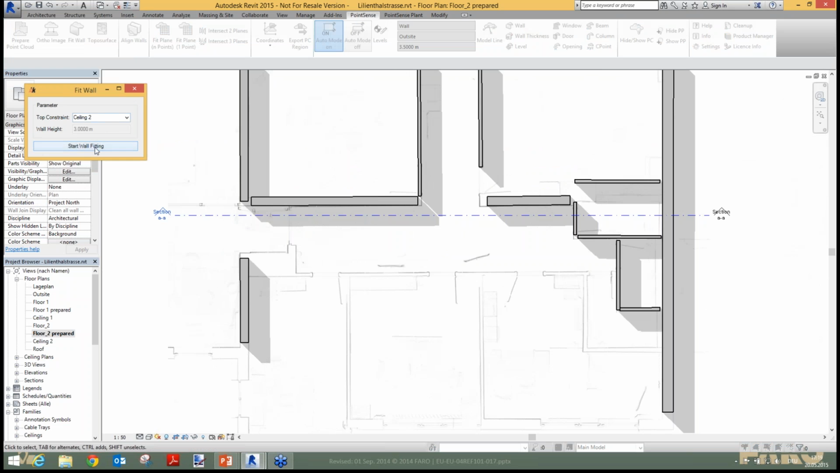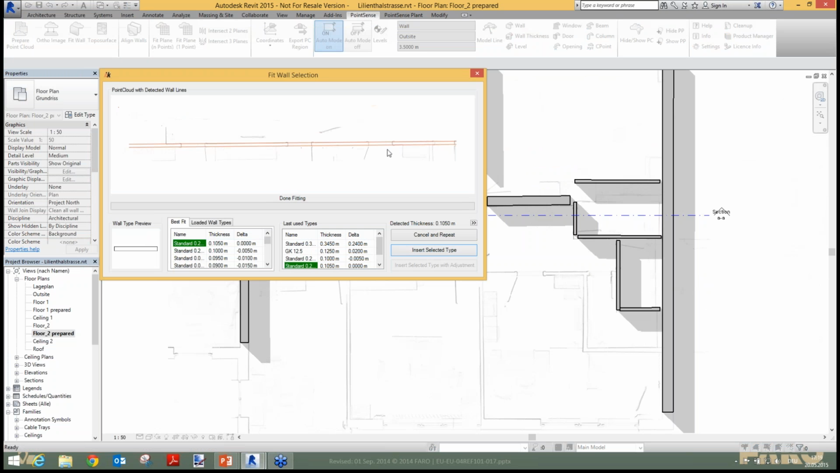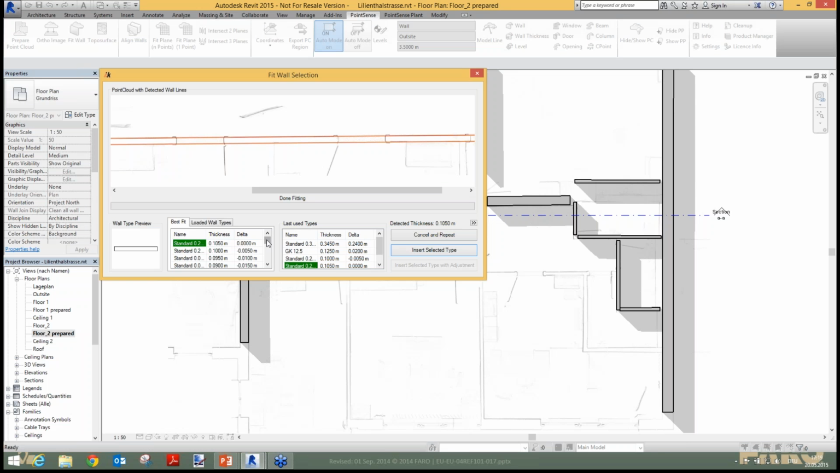So let's start the wall fitting tool. I define my top constraint for the wall, and I start the wall fitting by just clicking 2 points inside the wall. A snapping is not necessary here. And the wall fitting starts, and in this preview window, you can see that the system finds a wall. You can see it here in the 2 red lines. And the system also looks through all my loaded wall types in my current Revit project, and it finds a wall that fits pretty well to define its wall thickness. So the wall thickness here is 10.5